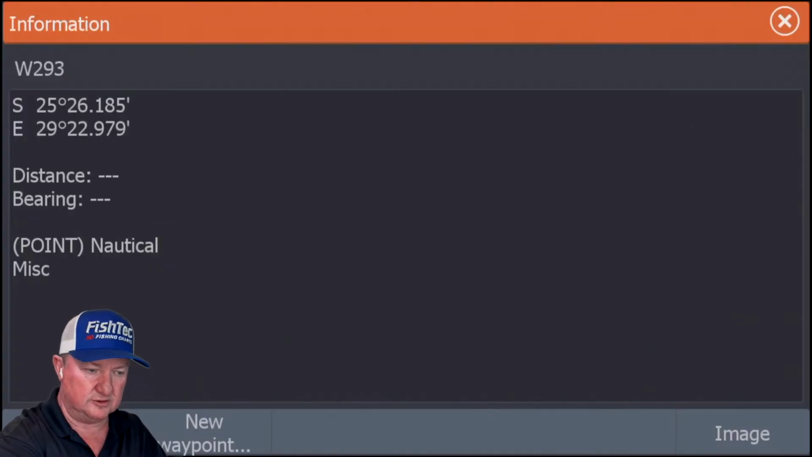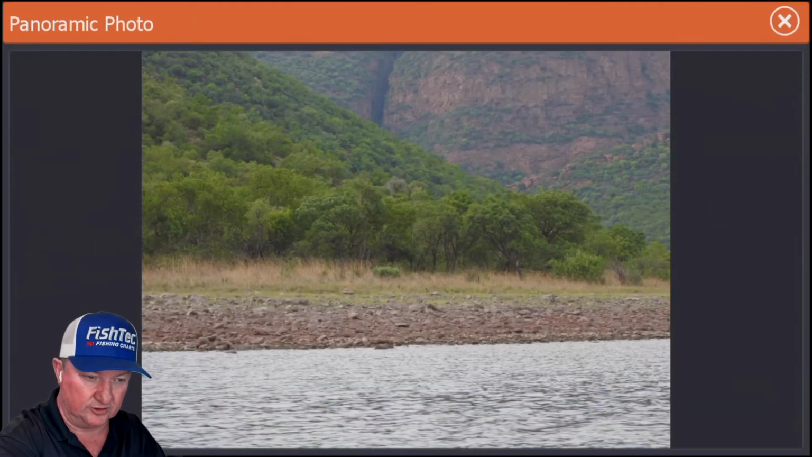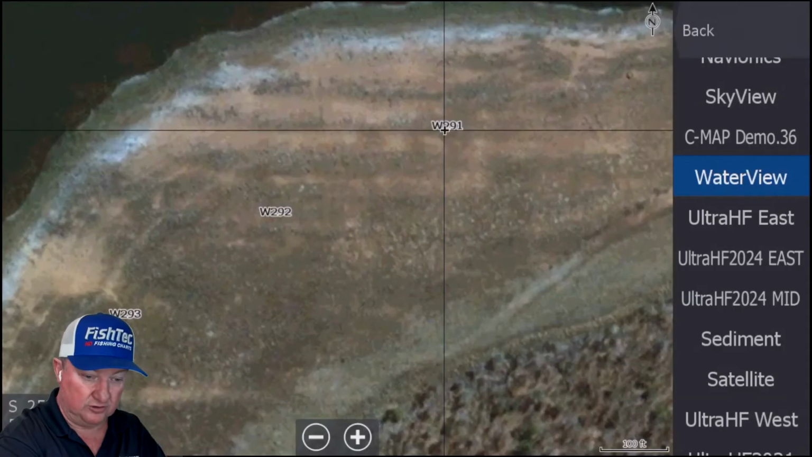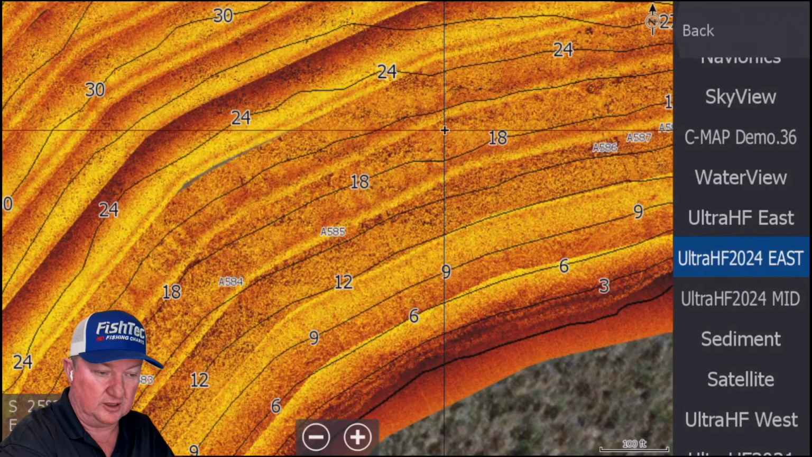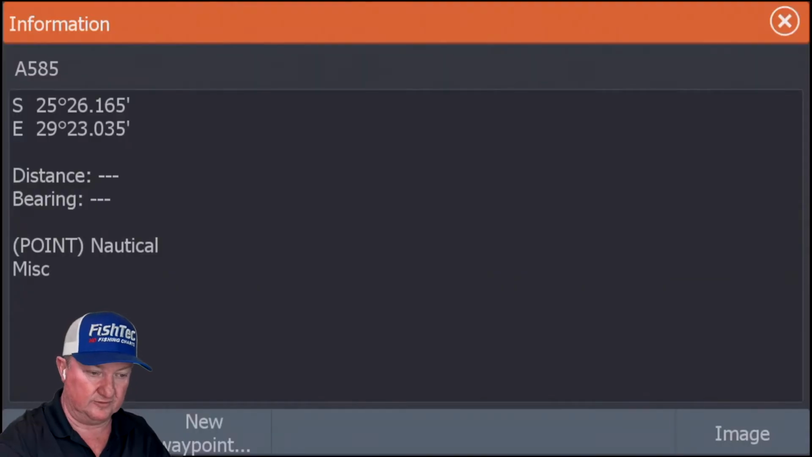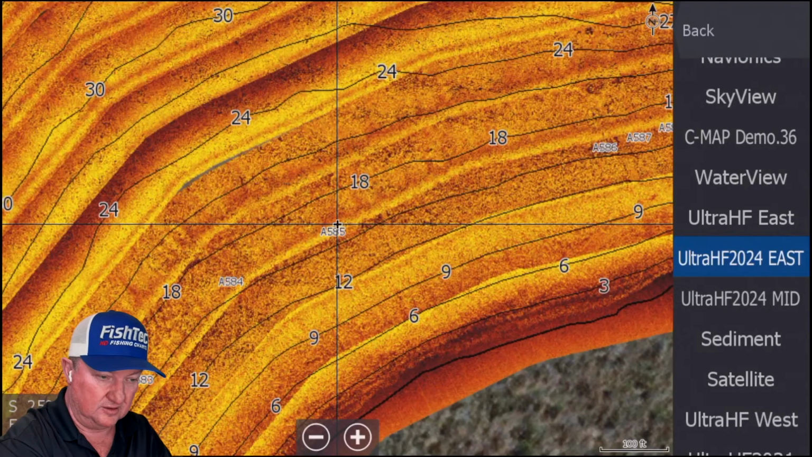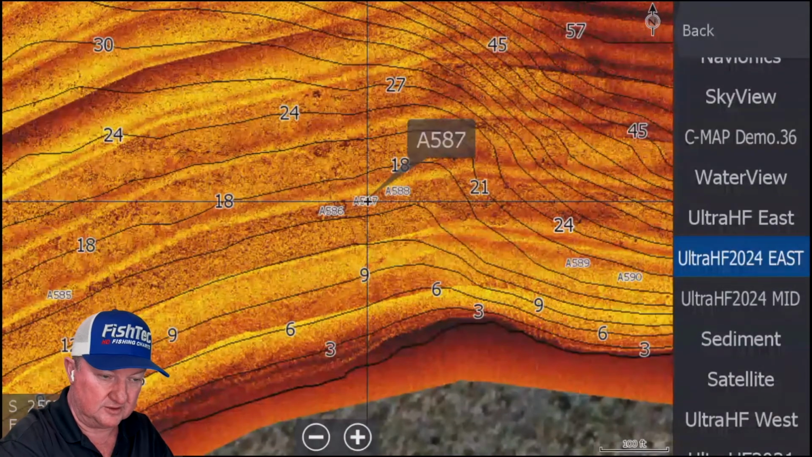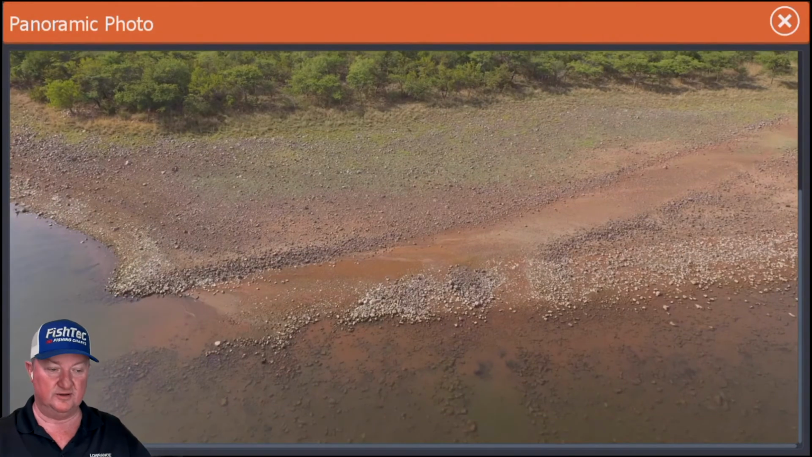I think they're all pretty much the same. Yeah, nothing too spectacular there, but like I said, there's hundreds and hundreds of these photographs all around the dam. But in this case, we're going to focus on UltraHF East, these ones here, A585. Look at that, you can see exactly. Let's take another one, 587. Ah, that's a brilliant one. See the road?